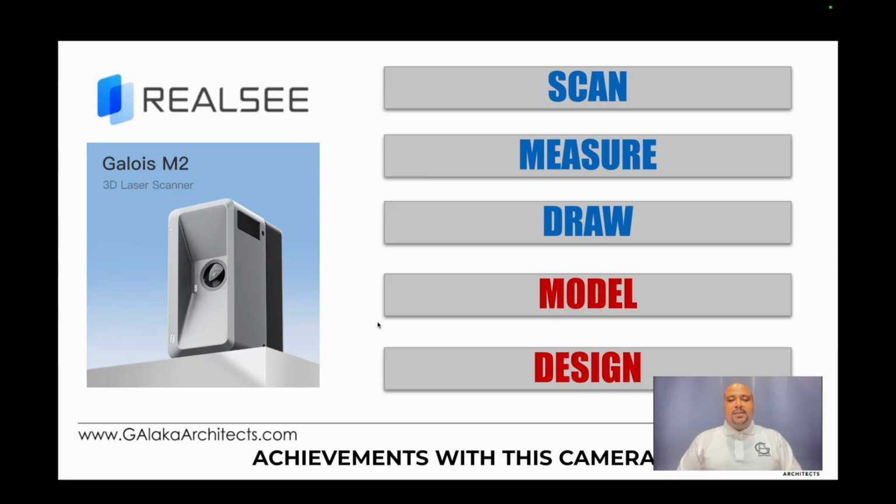So the main focus of this presentation is to show you the 5 things that can be done with this camera very easily, at least for me as an architect. So I kind of broke it down into: you can scan, measure, draw, model, and design. The first 3 are kind of grouped together because those are essentially things that anyone can do out of the box. There's no additional software required, no additional training. Basically, for as long as you have the camera from Realsee, you can do those 3 things. You can scan, you can measure, and you can draw.